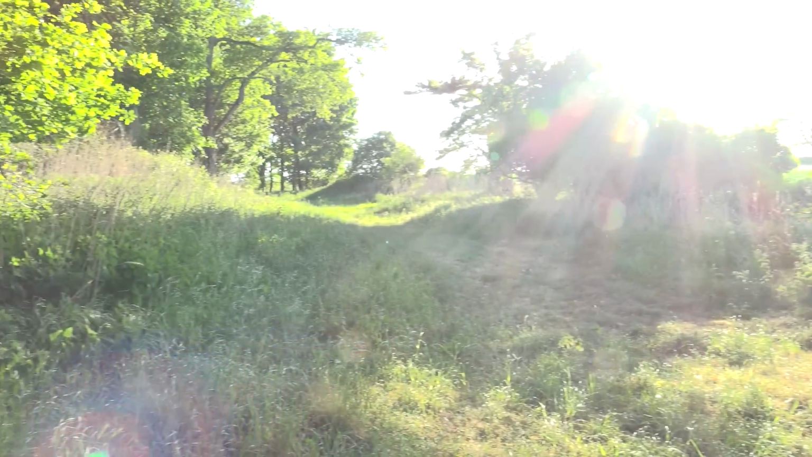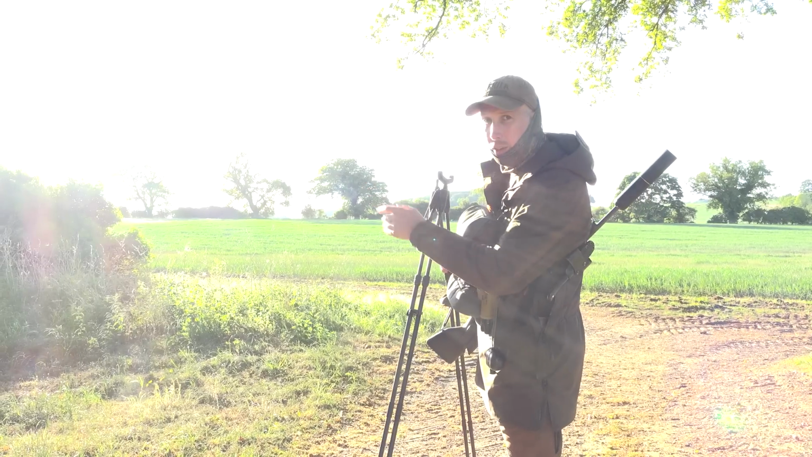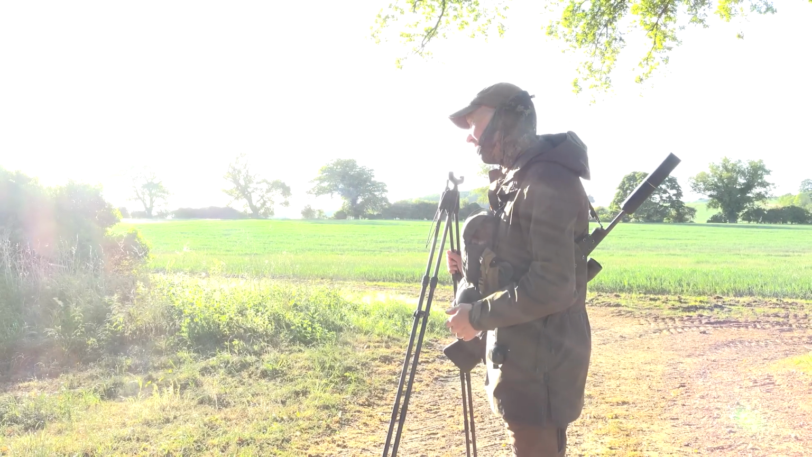A muntjac must have winded us because the wind's just coming around here a little bit. It just went up the track here and just went on the left before I could get the gun up. A bit annoying.